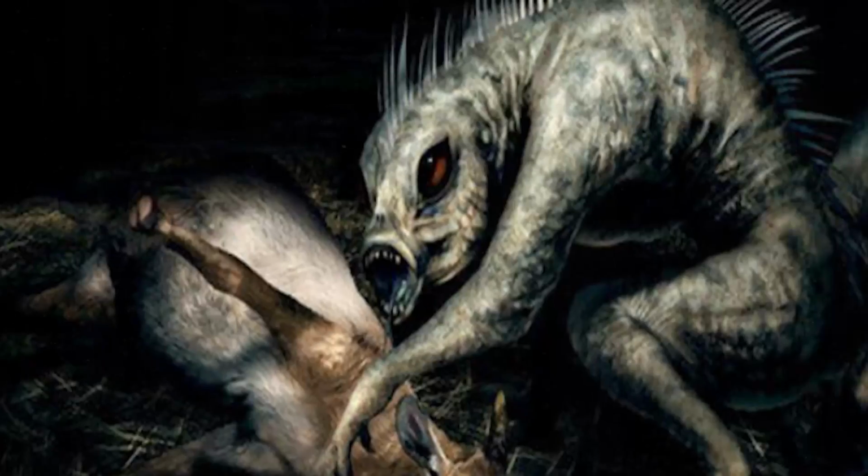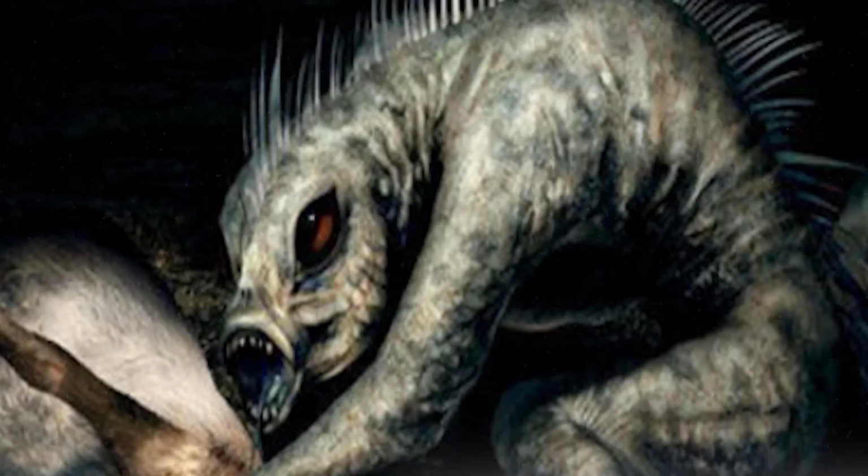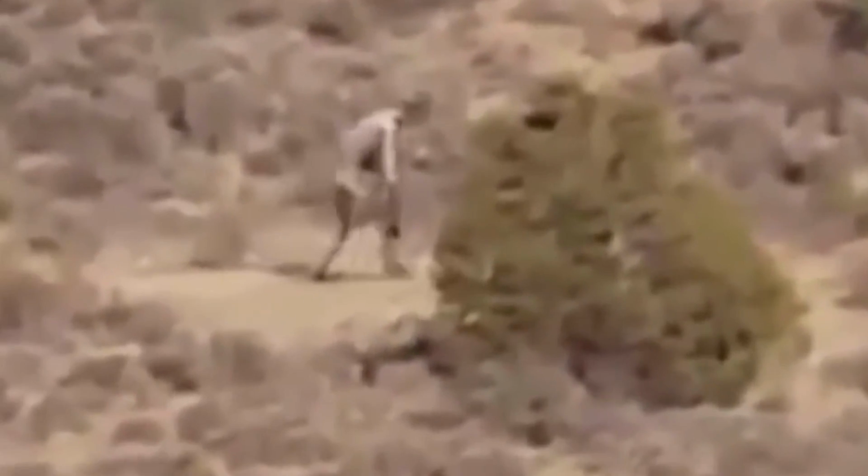Some suggest it could be the chupacabra, as chupacabras are typically described as lizard-like creatures with bare skin. However, chupacabras aren't known for walking on their hind legs, and this creature in the video moves much like a human, with long arms adding to the mystery. Another intriguing possibility is that it could be a new species of desert Bigfoot, albeit one without fur. What are your thoughts on this mysterious sighting?